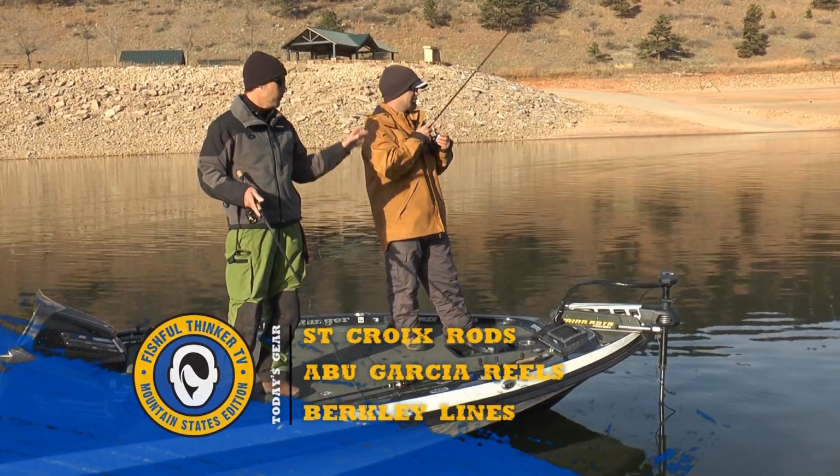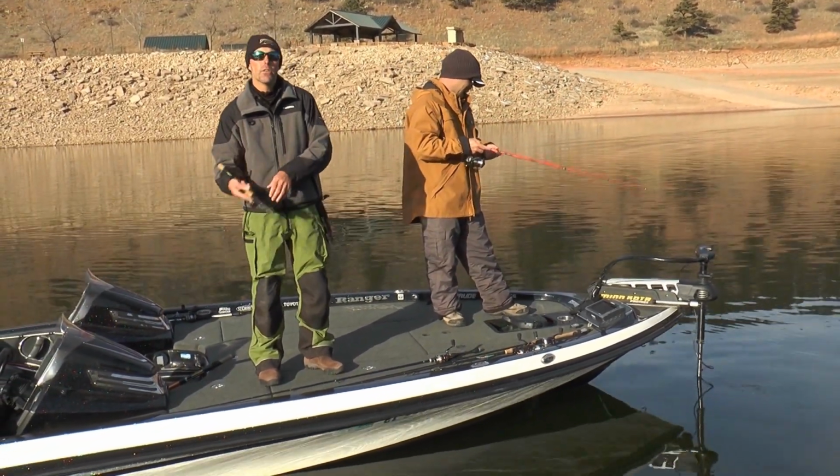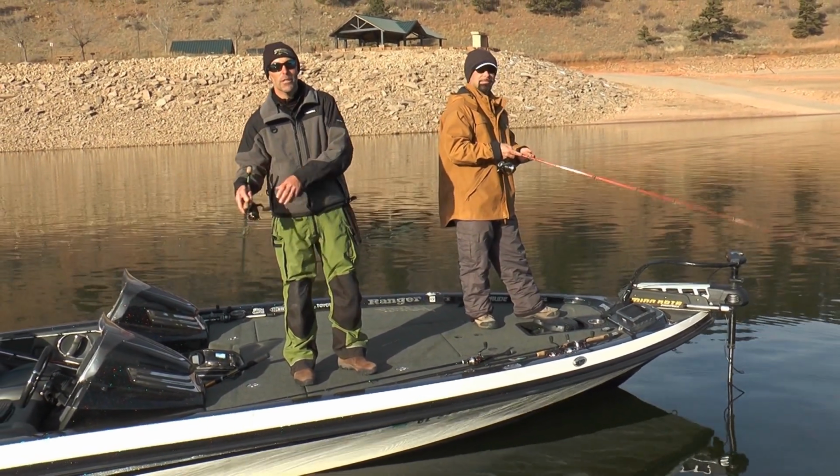The bulk of it's going to be done with jigs and tubes of some sort, either a tube jig or a Gulp minnow, but I'm going to work a jerkbait and a few other things. So stay tuned, get comfortable. It ought to be a fun show.